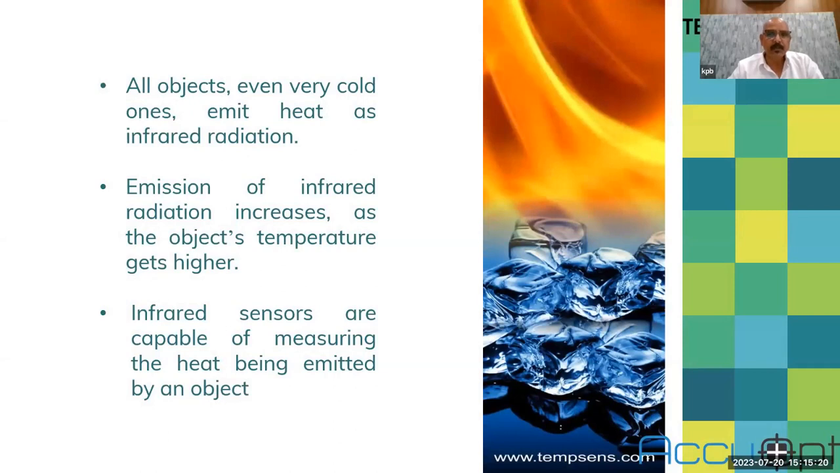In the universe, everything above absolute zero is emitting radiation, irrespective of whether it's the sun or a cold iceberg. It is always emitting radiation. Emission of infrared radiation increases as the object's temperature gets higher. As the temperature of the object increases, the intensity of emission increases. That's why if you are standing near an ice box, you will not feel cool, but when you are standing near a fire, you will feel hot, because the fire is emitting more heat than the ice box. So an infrared sensor is like our skin.